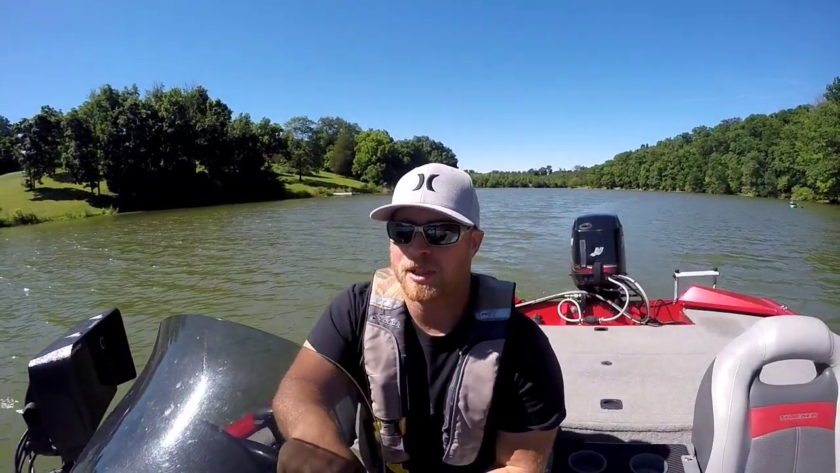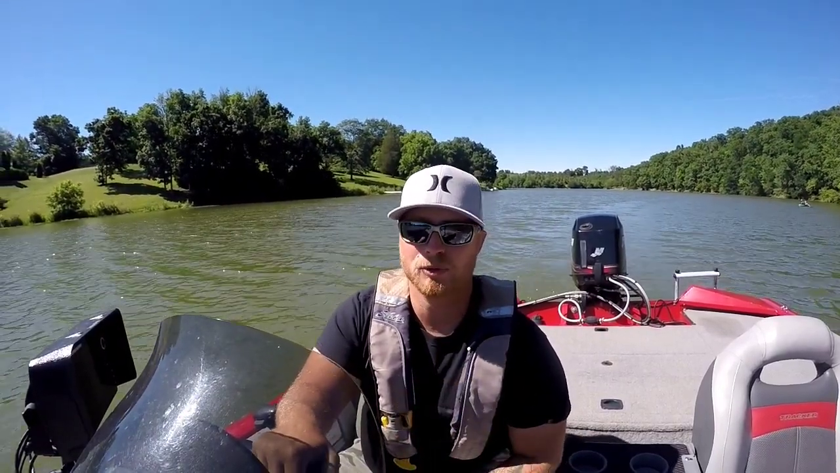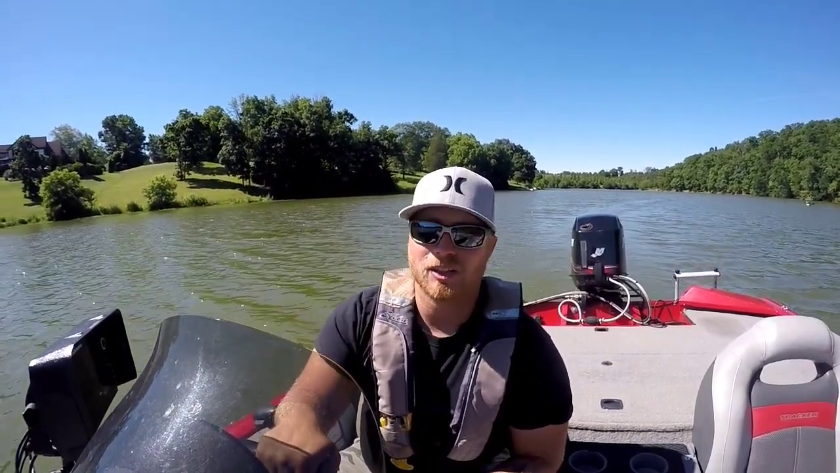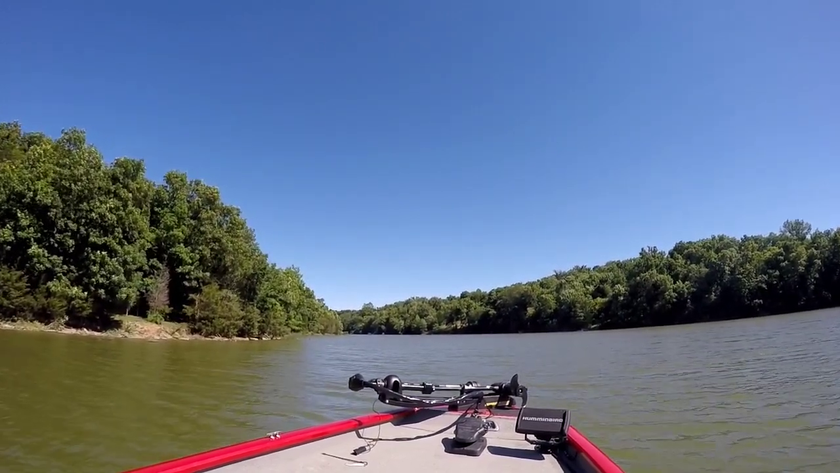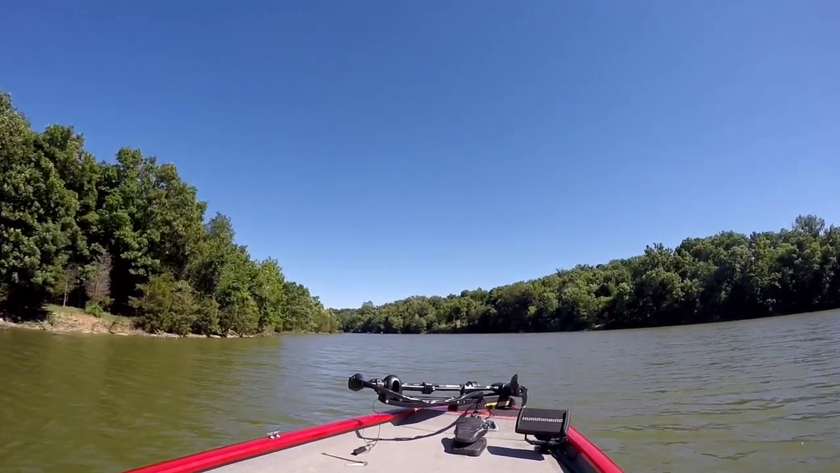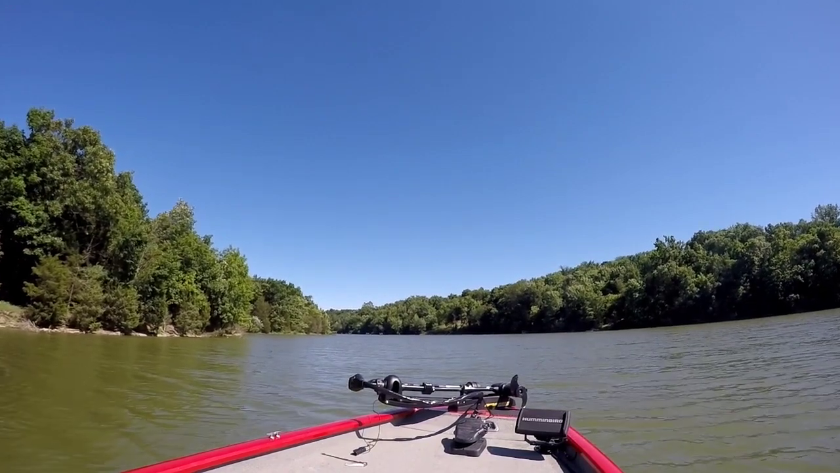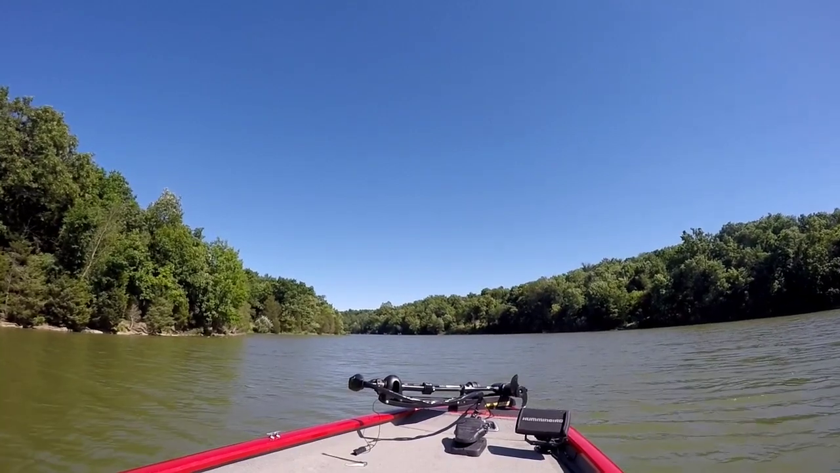So one of the things I want to talk about is side imaging. Side imaging is your most valuable tool on your sonar. If you don't have it, your sonar is still very valuable. It just takes longer. So what I'm going to do is run down these banks at Bullock Pen, and I'm just going to graph around. I'm keeping a good distance away from the bank. I'm currently in 11 foot of water. I'm going to ignore the visible easy stuff, and I'm going to graph the hard to find stuff, the stuff that everyone else is missing.